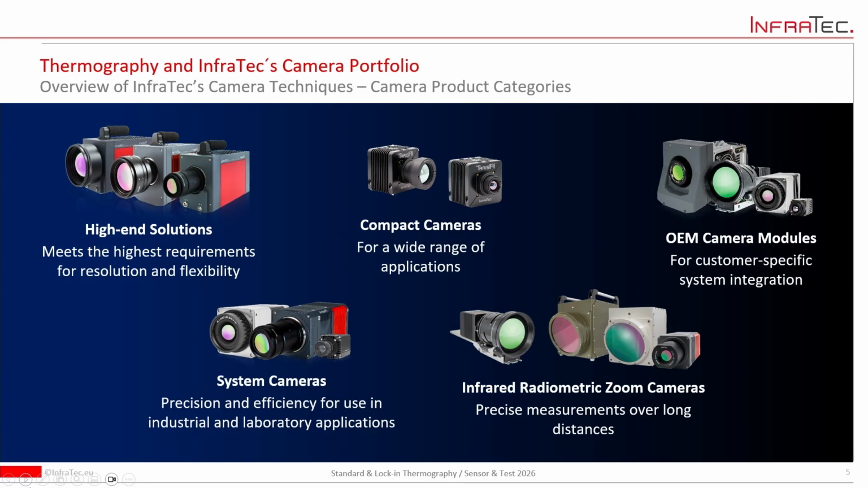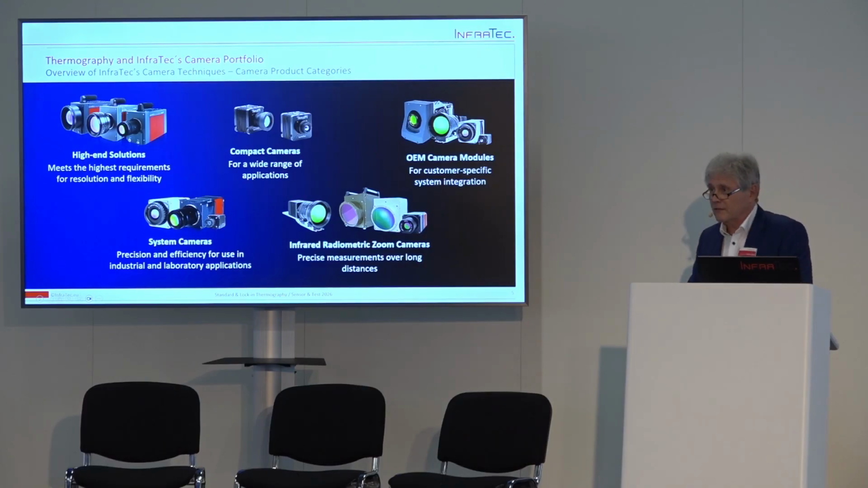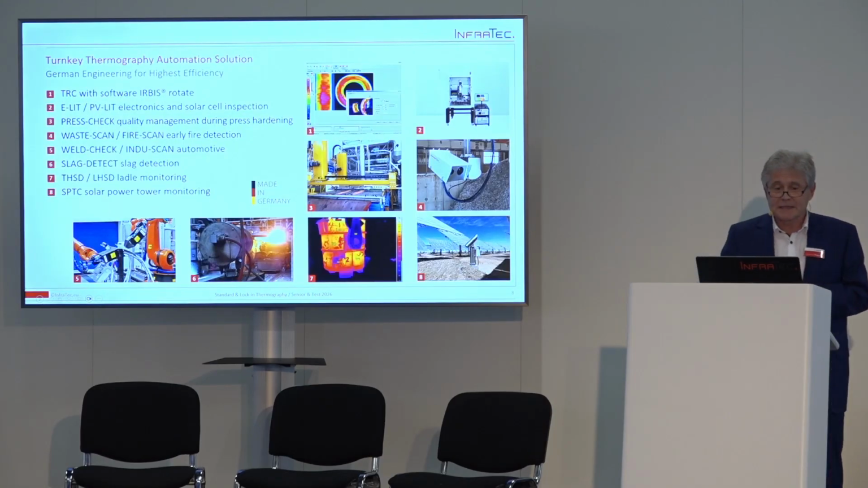Which kind of cameras do we offer in our portfolio? We have high-end cameras for the highest demands in research and development. We have compact cameras that are small and affordable. They can be used for simpler applications. We also have OEM camera modules, radiometric tune cameras, and system cameras.